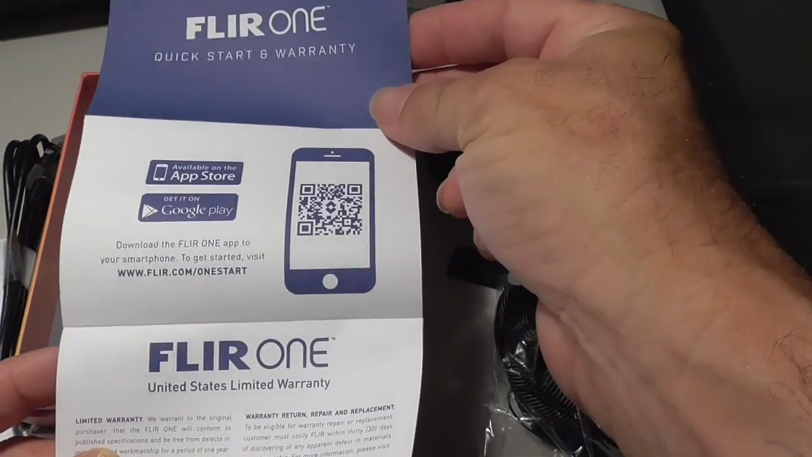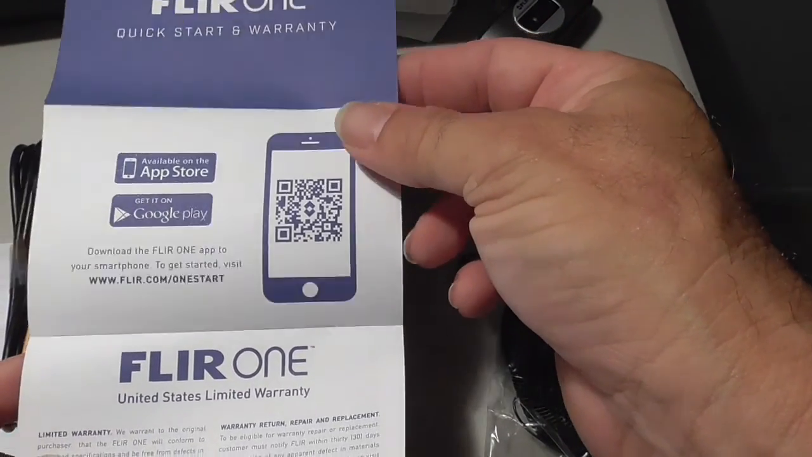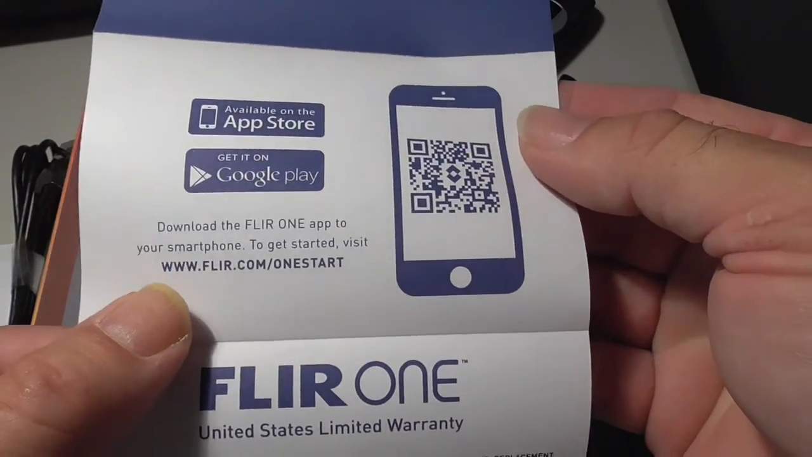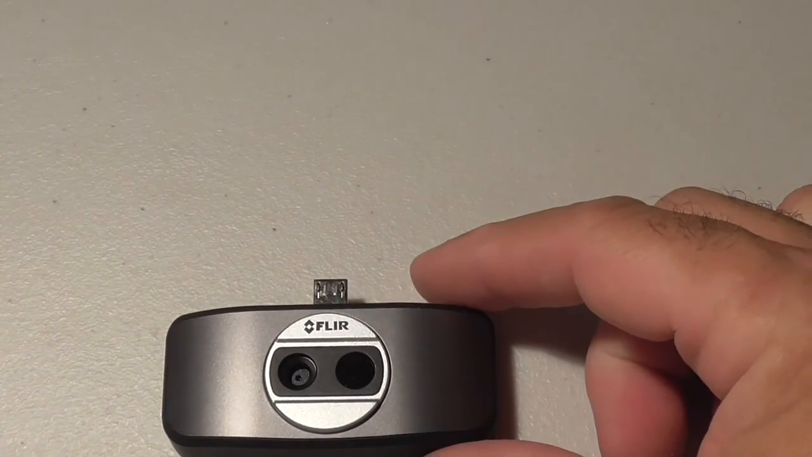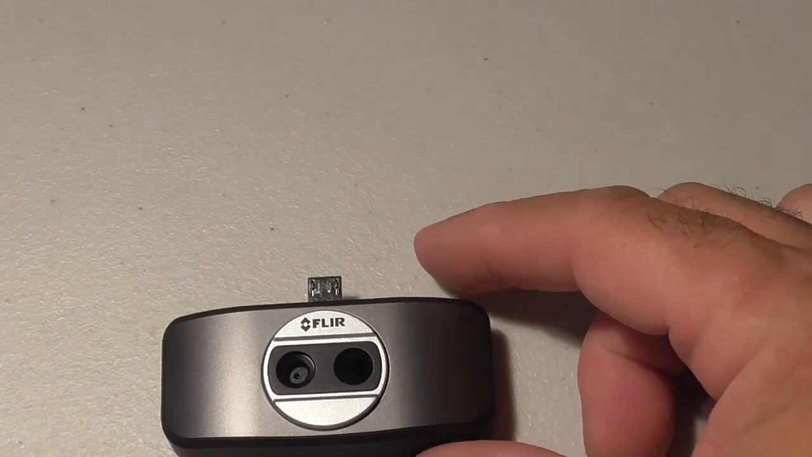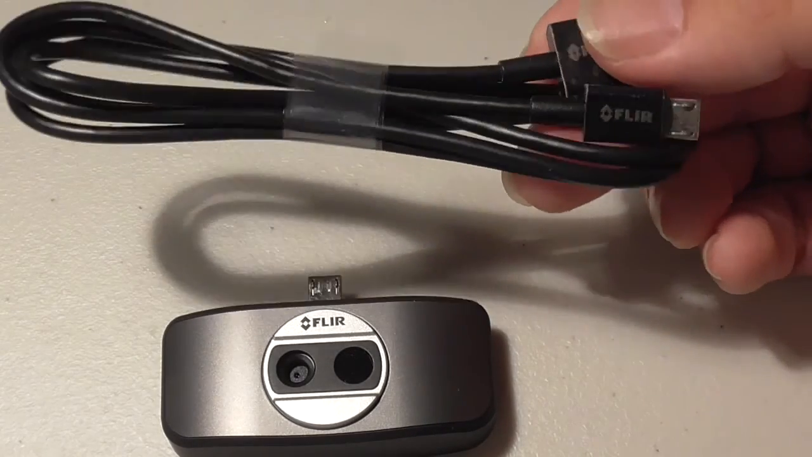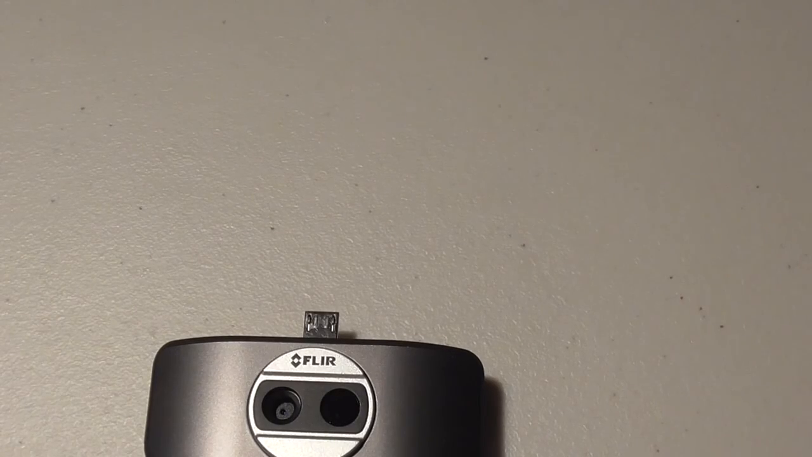It comes with a quick start and warranty folder, and all it really tells you to do is download your software at this link. First step they want you to do is to completely charge this thing with the power cable that came with it. So you'll be plugging that into your computer. For the Apple models, it says the power cable for the iPhone with a lightning connector will not work with the FLIR 1.